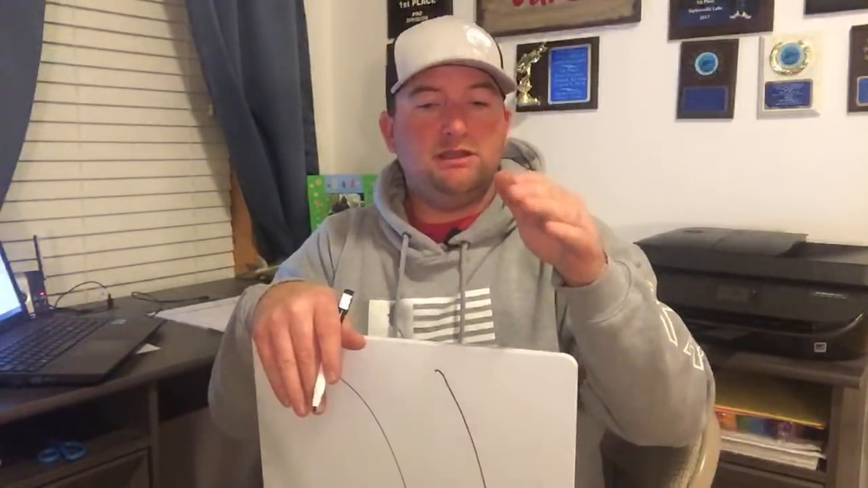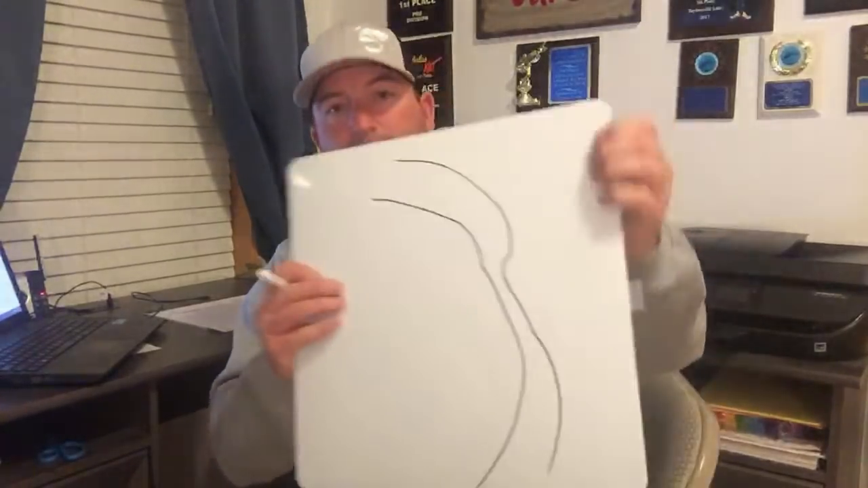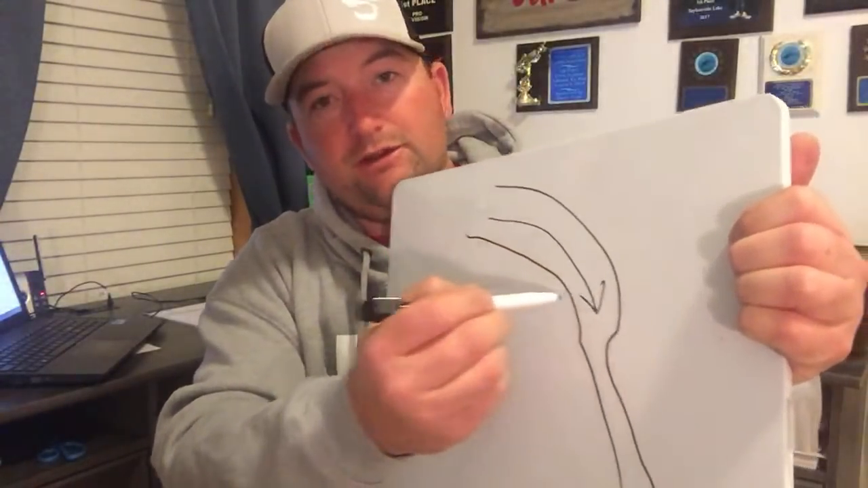This time of year specifically, you can get a seam line and a ledge relatively close together. For instance, we've got the current coming downriver.